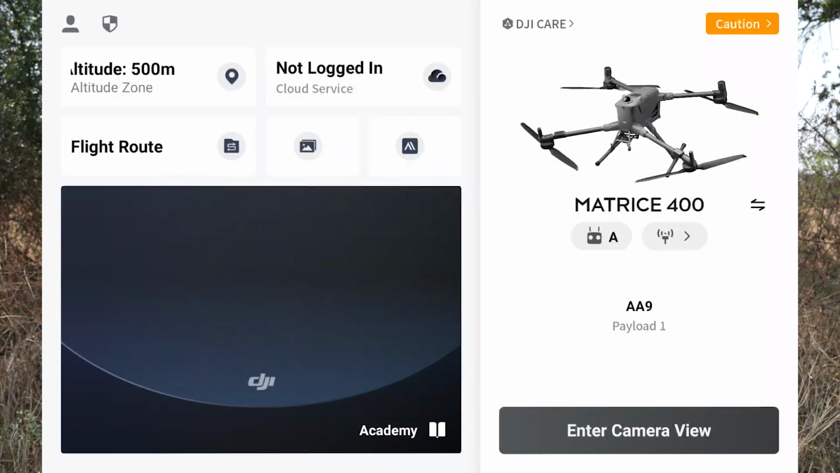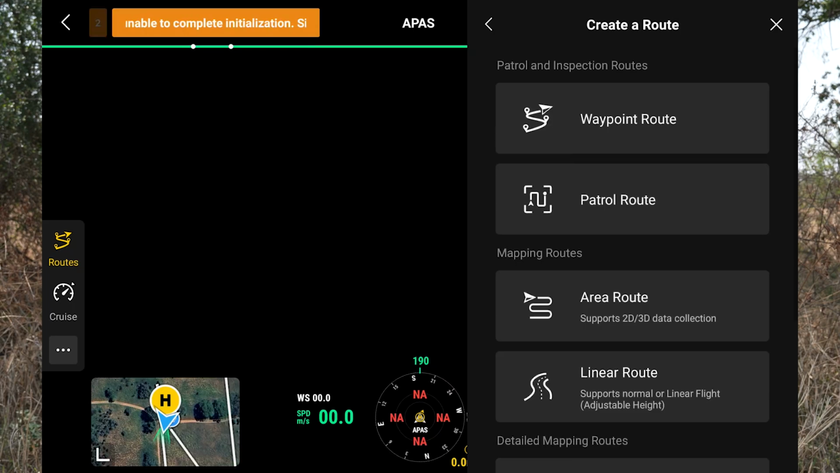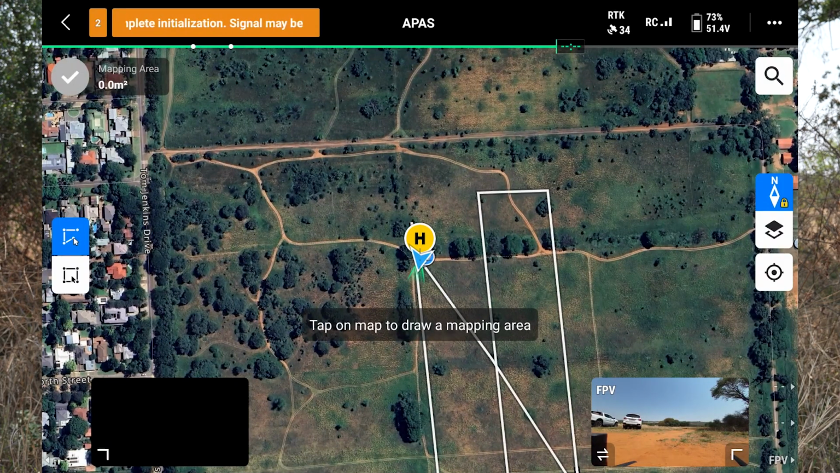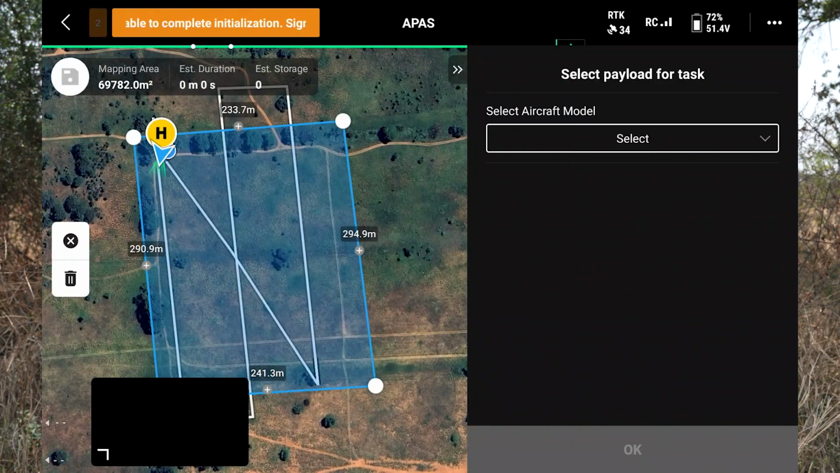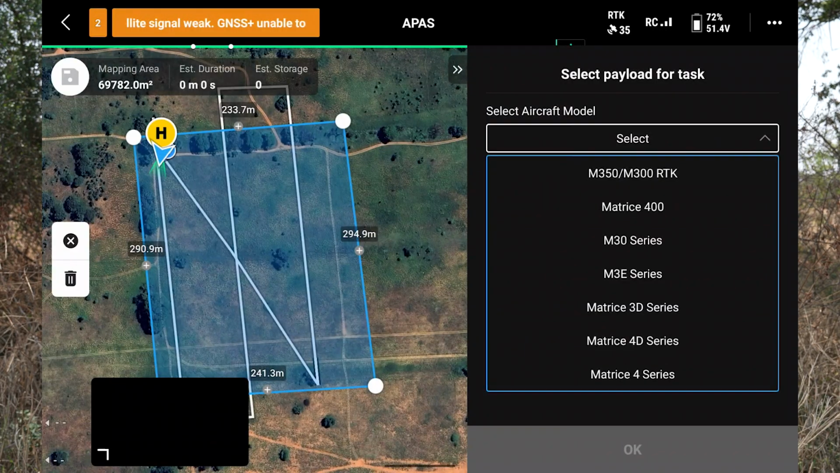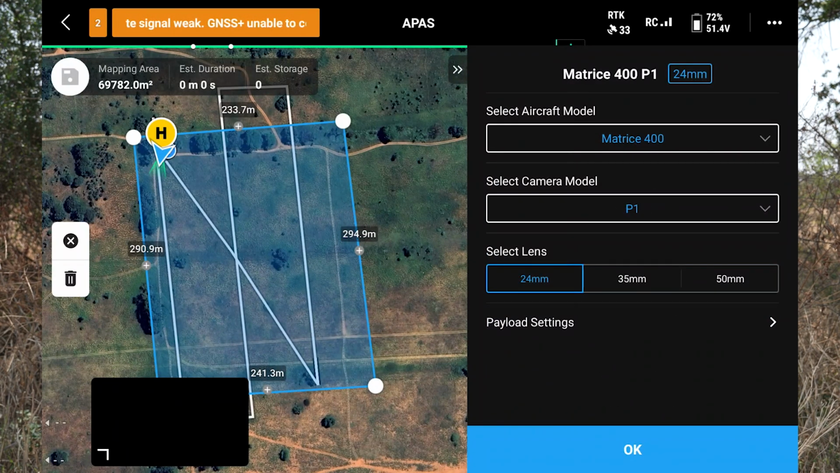So as you can see, the controller is powered on. It is automatically recognizing the AA9 as a payload. Let's enter the camera view, plan the route and get it ready for flight. Once we have selected the area, we can now select the aircraft, which is the M400. Select the camera model. In this case, we're just going to select the P1. We'll just keep it on a 24mm lens. Click on OK.